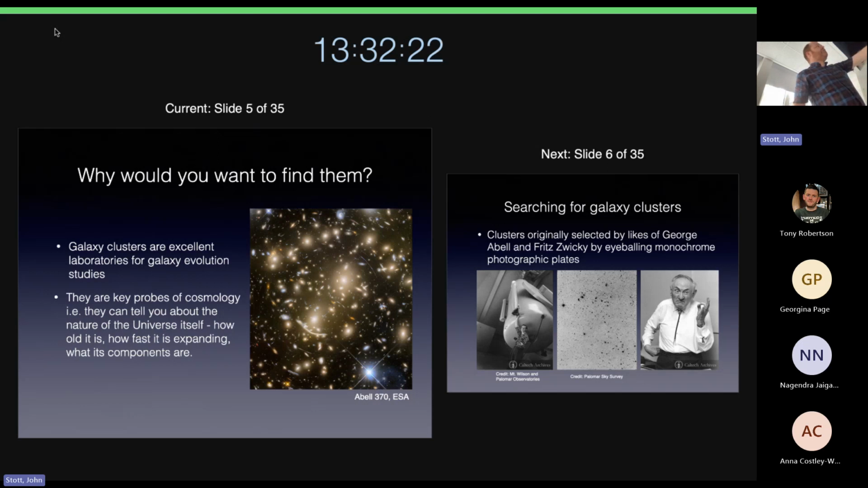But also they're key probes of cosmology, so how the universe itself evolves, how old it is, how fast it's expanding, all of that sort of stuff you can find out from galaxy clusters because they trace the largest dark matter halos in the universe, and you can see them out to very far distances. You can see them billions of light years back in the past.